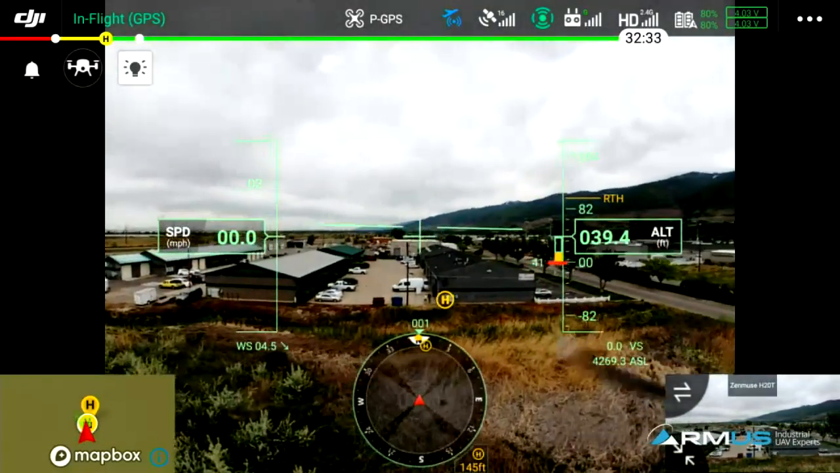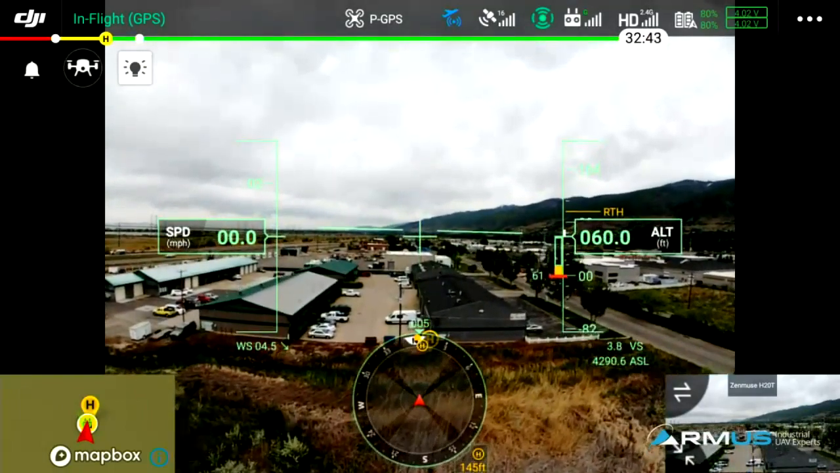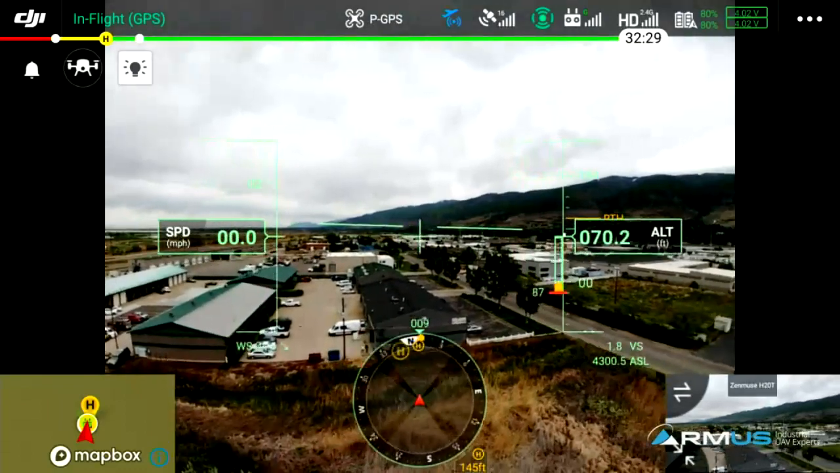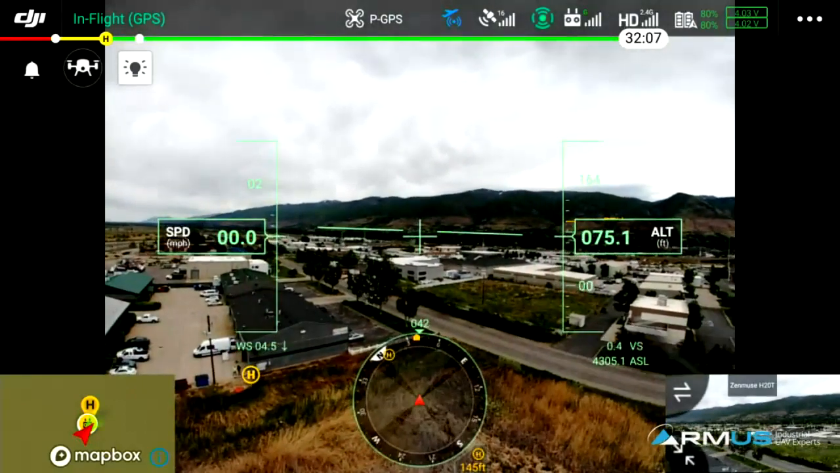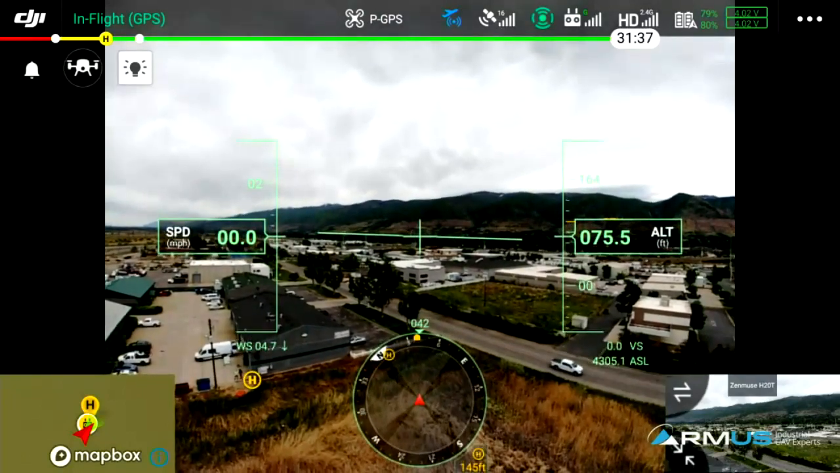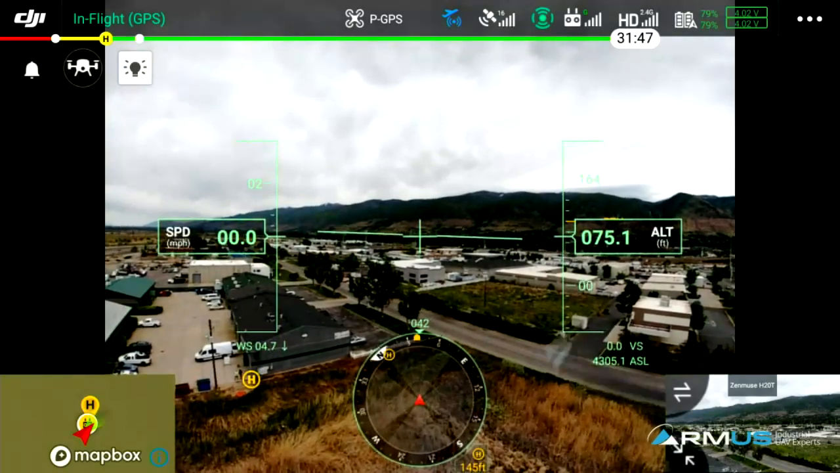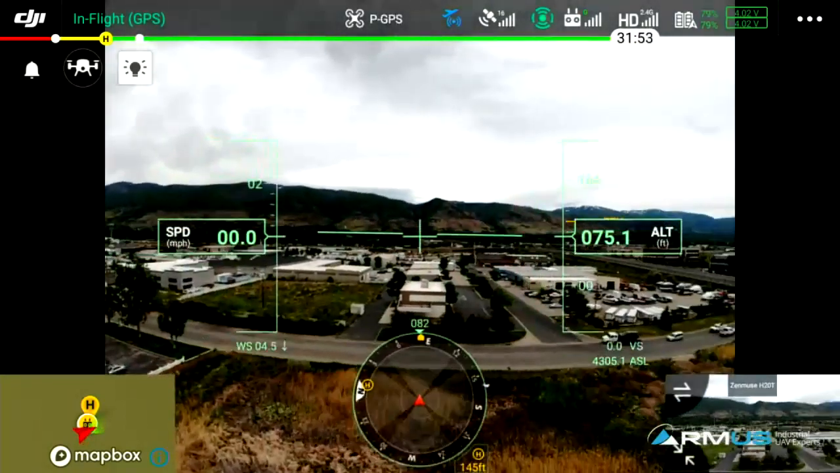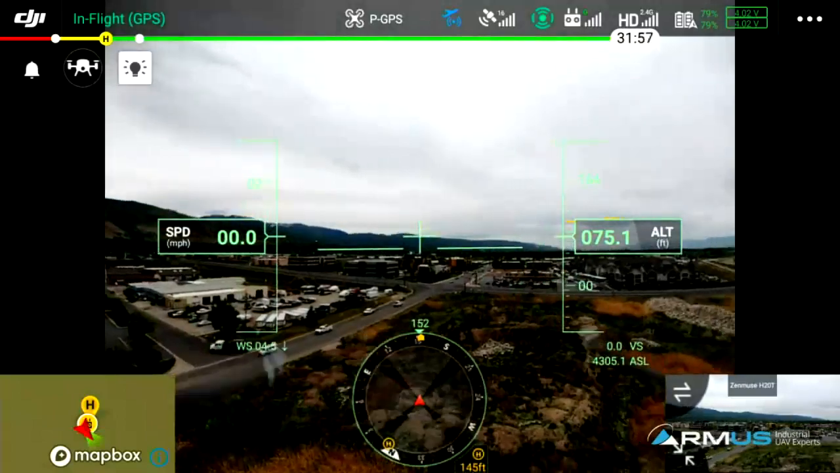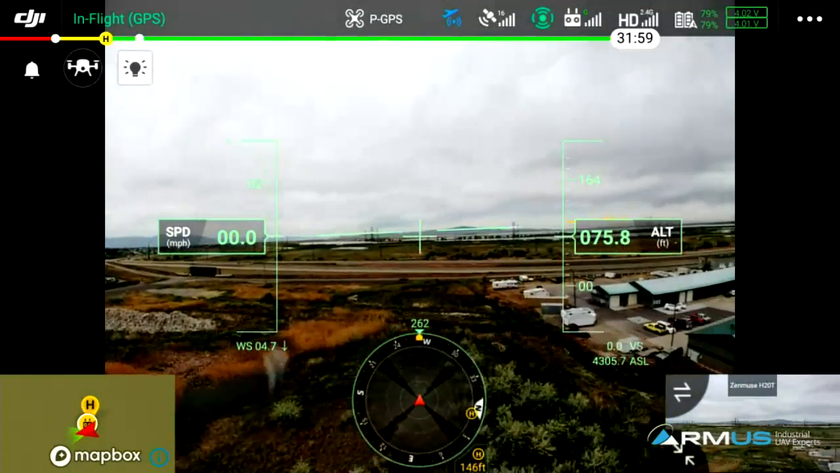Other things that are neat about the primary flight control, again, is that it shows not just all of the incoming UI, but you also have an estimated amount of wind that's happening, because you can see the wind speed indicator on the bottom left. That's just below the speed, so you have wind moving directly at you, which is true as far as the breeze is going, somewhere around 4.5 miles per hour.